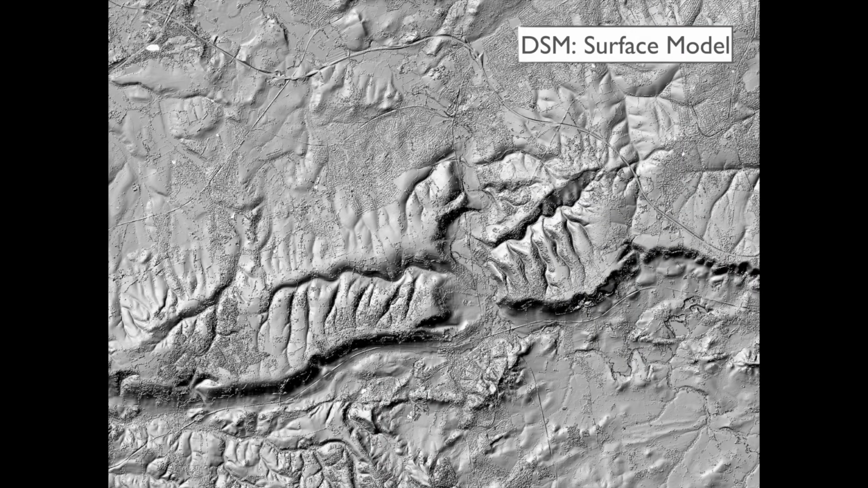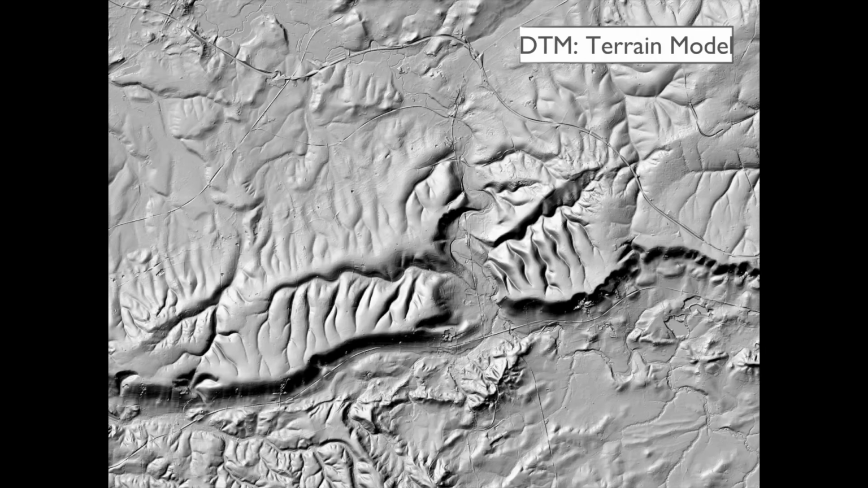LIDAR comes in two flavors. There's this one, which is the surface model, which is basically what's there. So you can see all the trees and the buildings and the whole of Dorking and railways and everything there. And it also comes in a terrain model where, using fancy computer processing, they can remove all of that stuff.